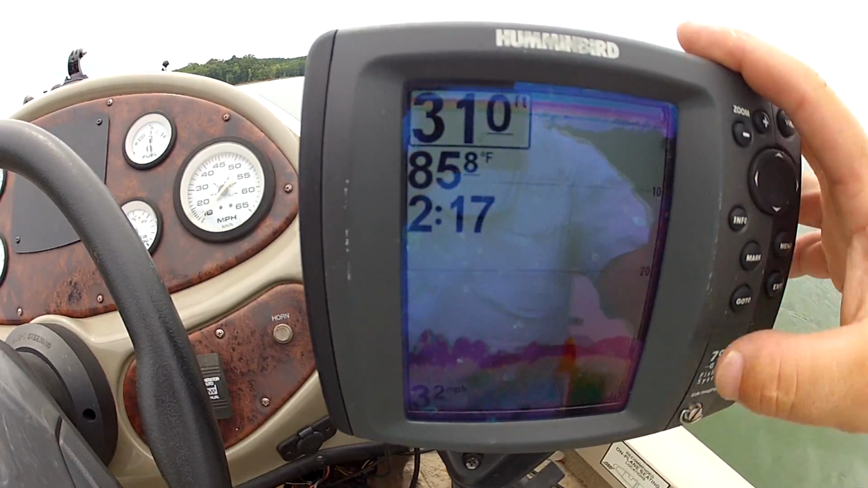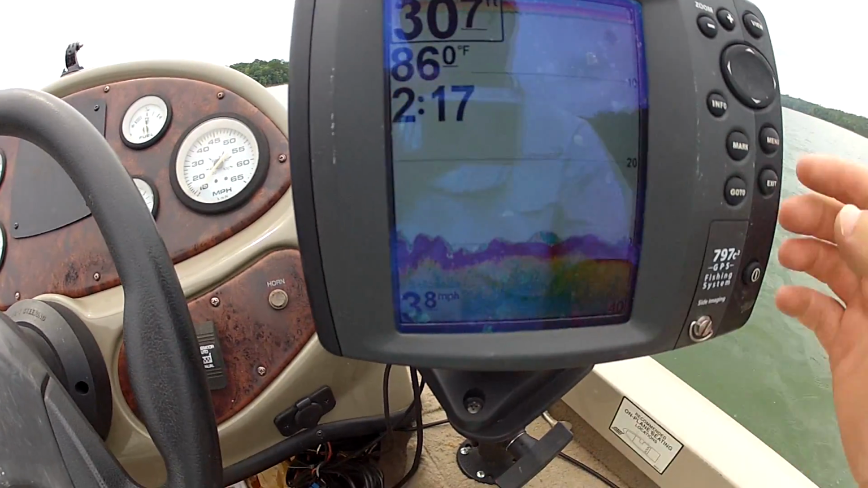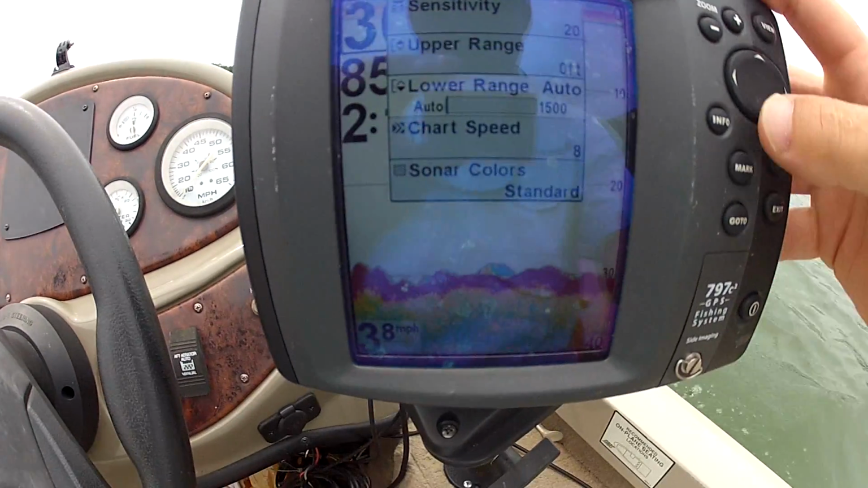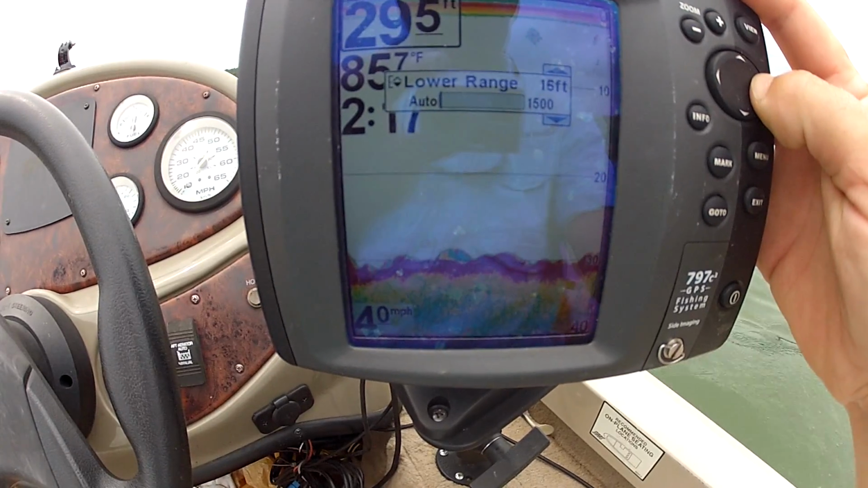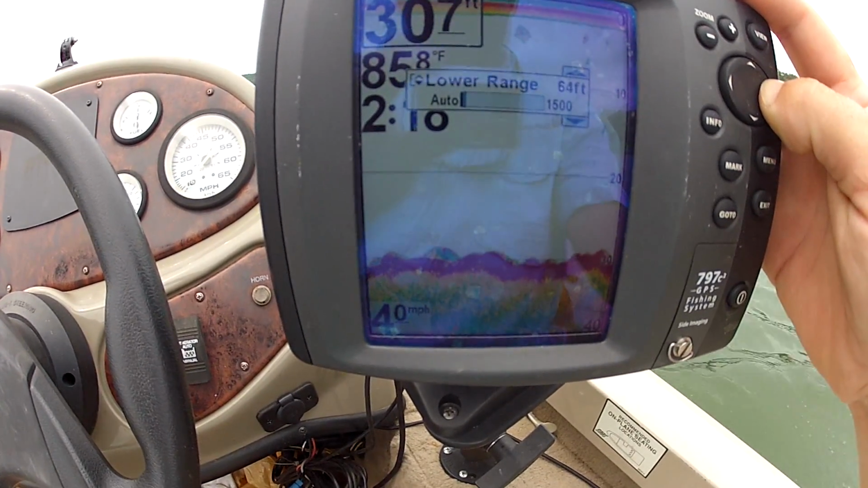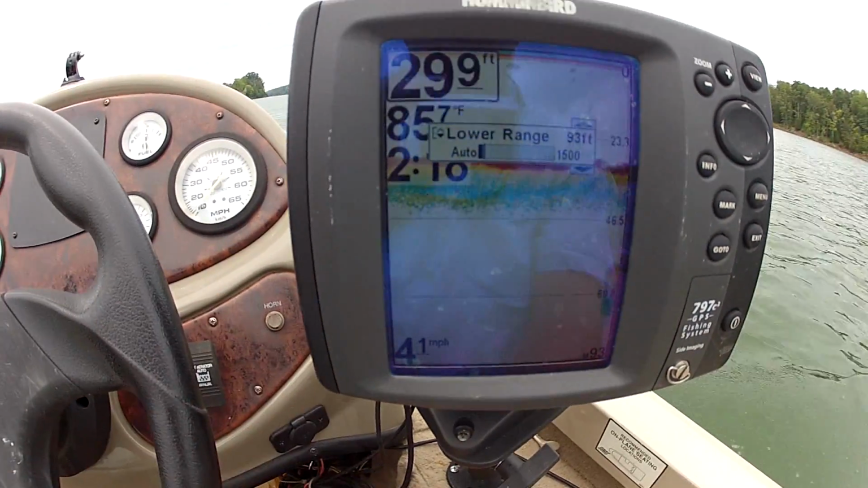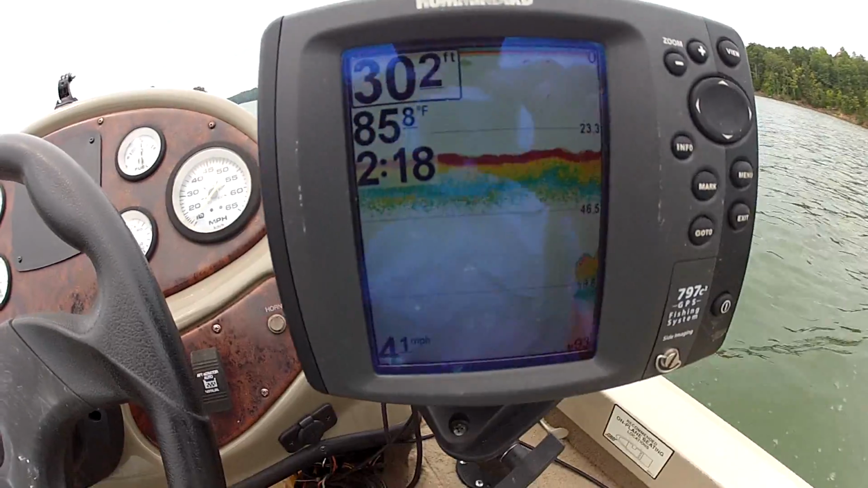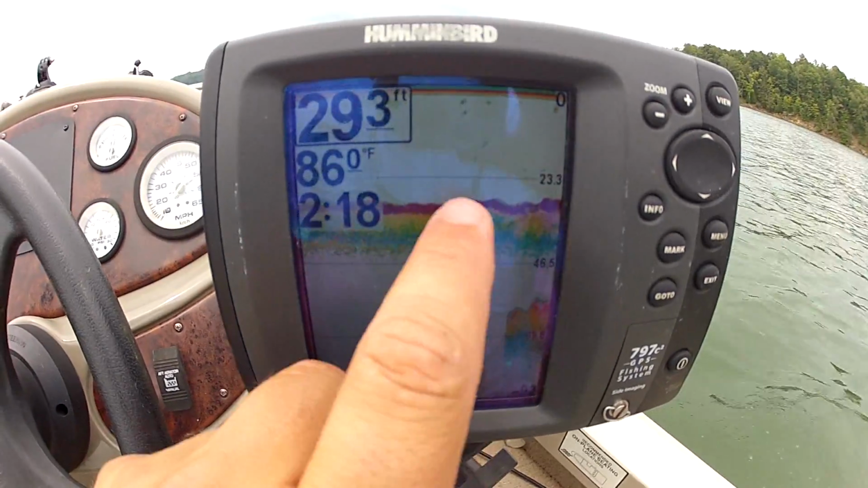All right, now let me show you how to make sure that is rock. You're gonna go to your menu. You're gonna change your lower range to double what your depth is. So I'm gonna go 60. I'm gonna go, oops, well that's fine. We'll go 90 feet. Okay. Now look, we're going over these rocks and these boulders.